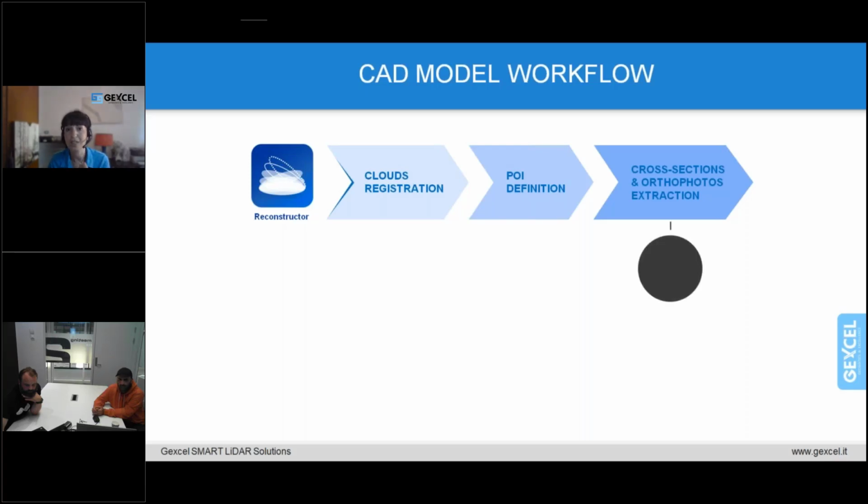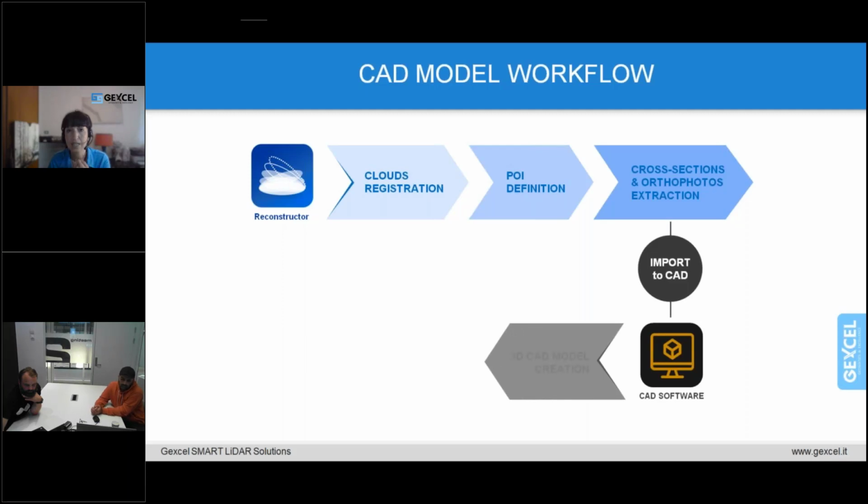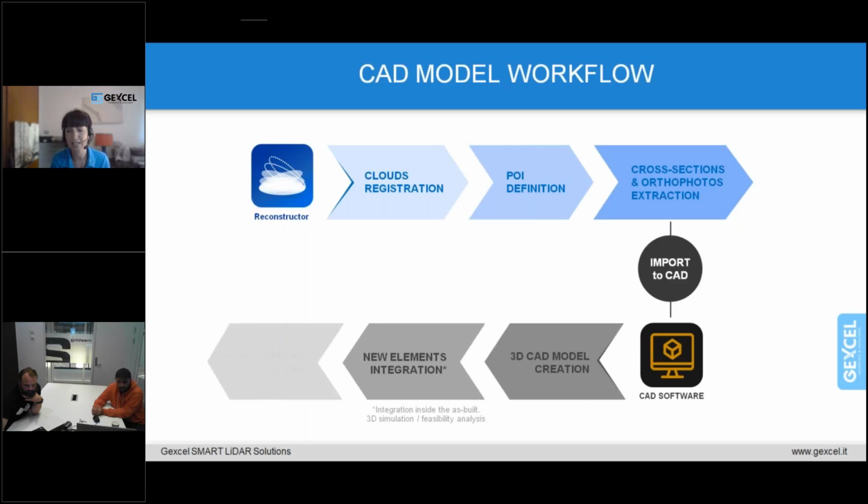All this information has been then imported to CAD, and here the 3D model has been created from the section, and then the new element integration, in order to check the feasibility of the integration of the new element inside the existing environment. And then this complete model has been exported in OBJ, for example, in this case of the project.